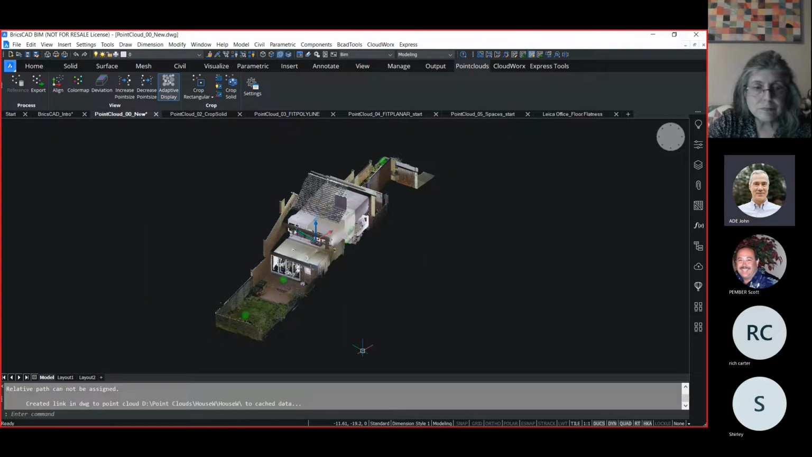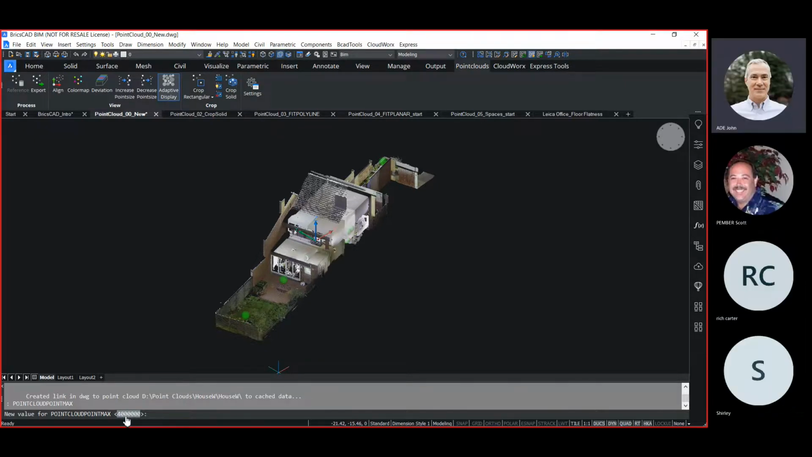Now the point cloud has a control determining what the maximum number of points can be displayed at a given time. By default, it is displaying 4 million points, but we can adjust that anywhere between 500,000 and 20 million points. Granted, some point clouds will have more points than that, but again, Bricscad is pre-processing it to optimize what points are going to be most relevant and most useful when you do attach it into a drawing.